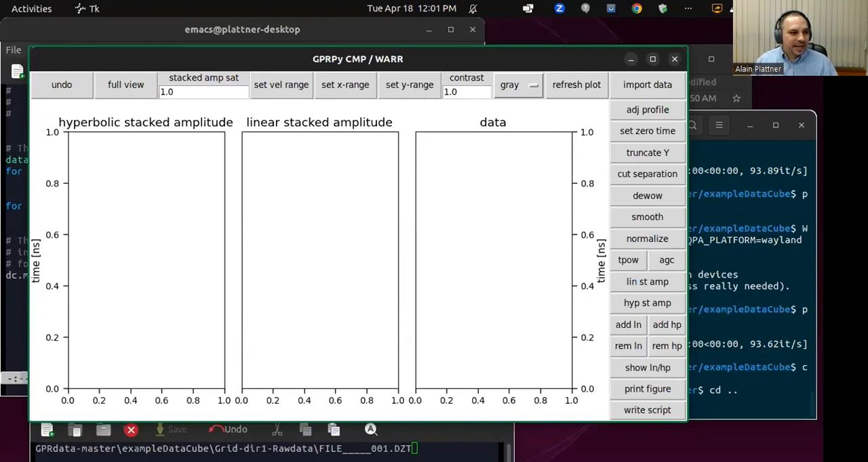Thanks. I'm used to looking at seismic data. Does it matter when you adjust for topography?